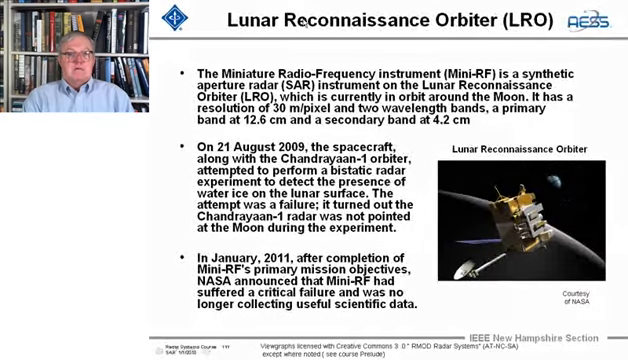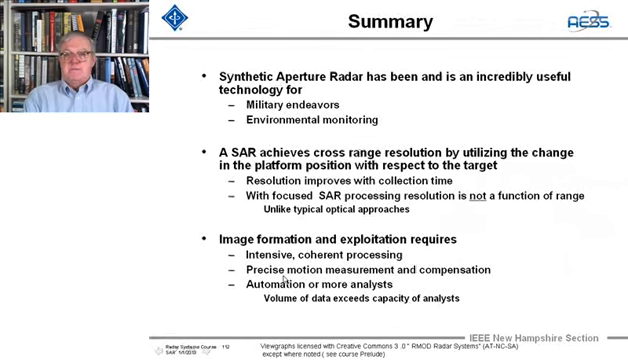And lastly, the Lunar Reconnaissance Orbiter, which operates at these frequencies. They attempted with Chandrayaan to do a bistatic radar experiment, but that didn't work. And in 2011, after it completed all its missions of Lunar Reconnaissance, it suffered a critical failure, and it no longer produces useful data.